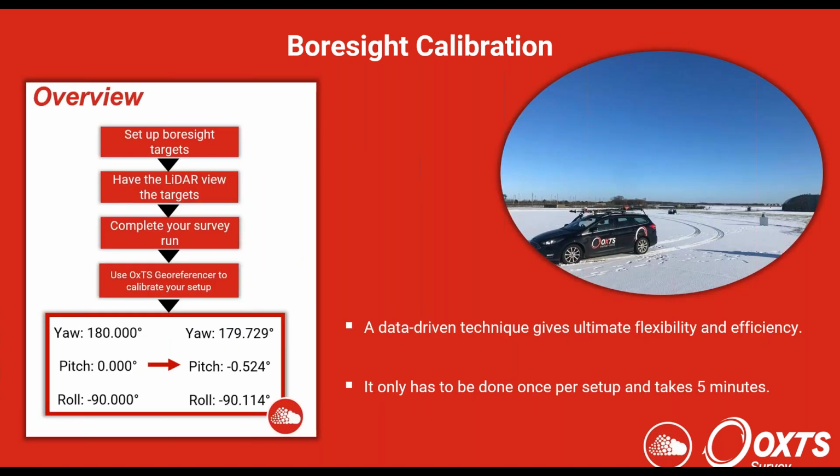But the algorithm that we have produced, so it's just in our OxTS georeferencer software, it just takes some small survey data. So you can see on the right here, perhaps wasn't the best picture to show it in the snow, but that's a boresight target. So you just got this square reflective target. You just drive around or fly around if you're on a drone, getting a view of these targets.